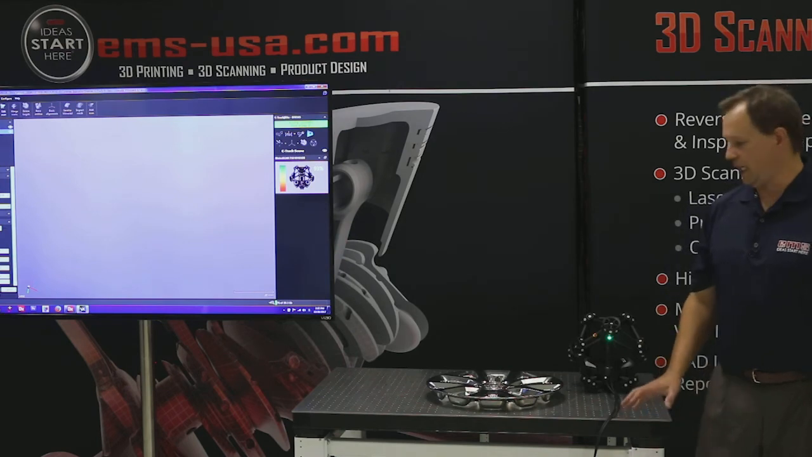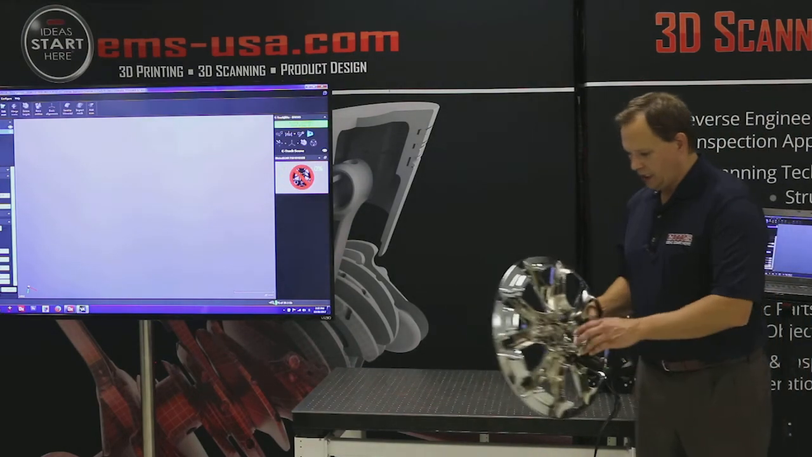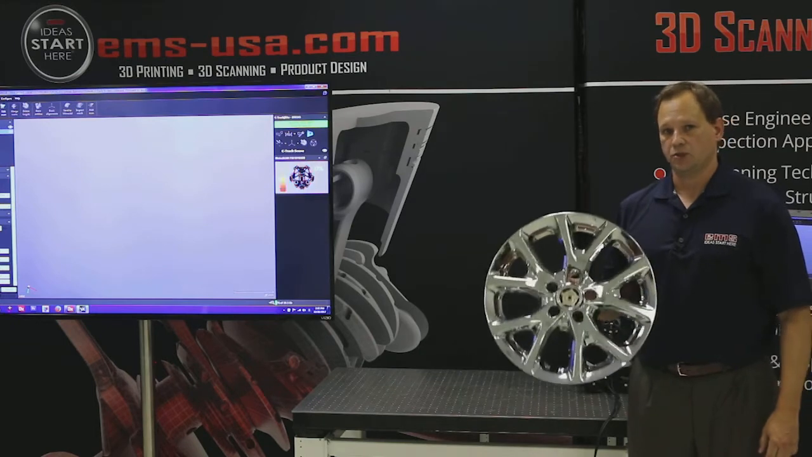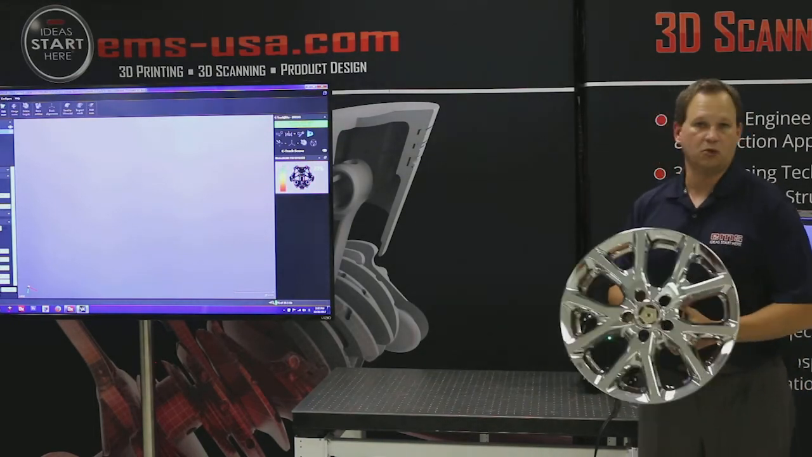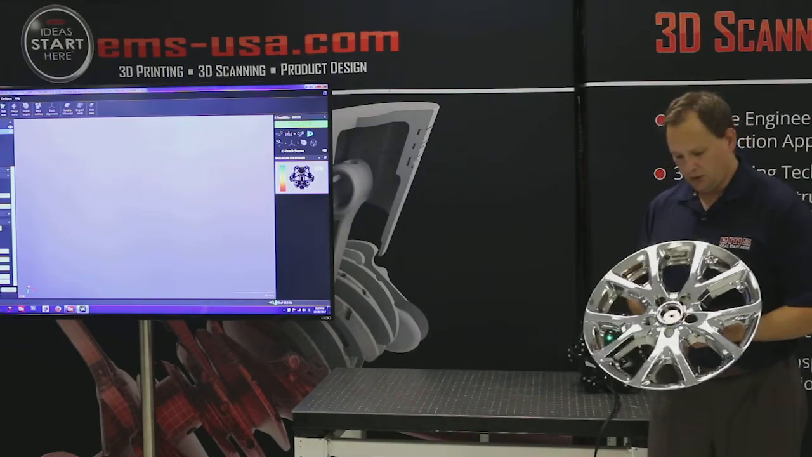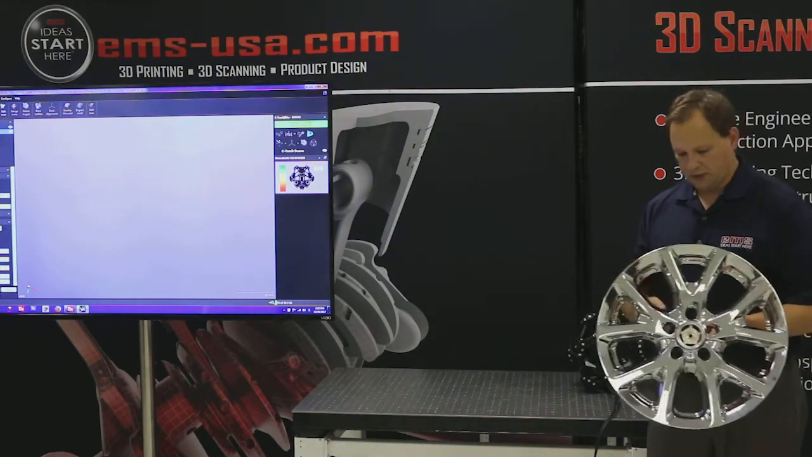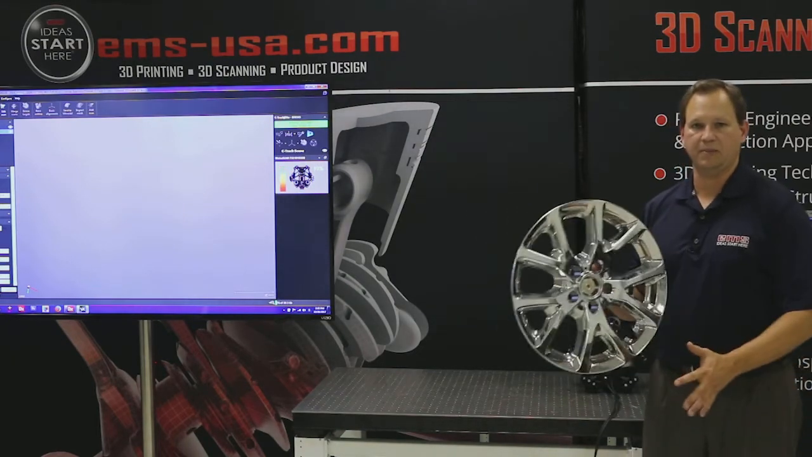Okay, so what we're going to show next is something that we hear common complaints about, because traditionally most scanners do not like very dark or very shiny surfaces. A lot of your structured light systems really have a hard time with it. Most laser systems have a hard time with it. This new MetraSCAN system, in the way it works and the ability to do the high power lasers, allows us to scan things like chrome without putting any surface treatment on it.